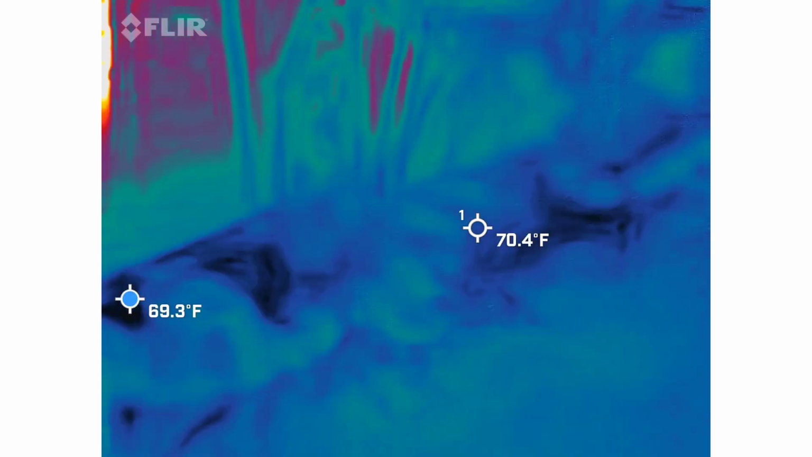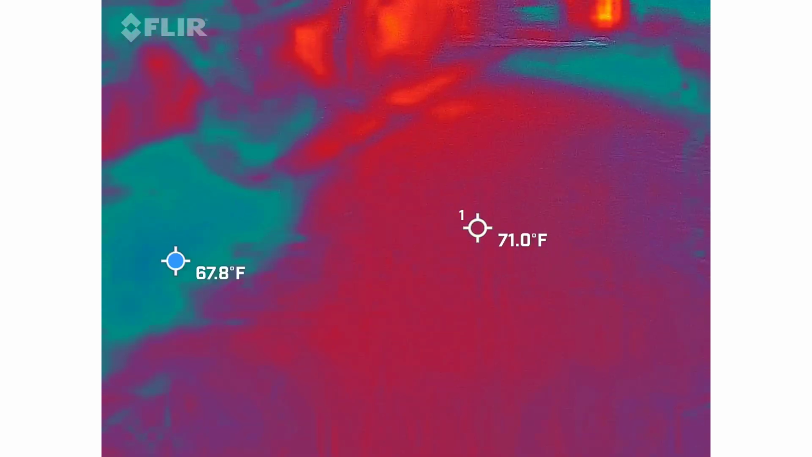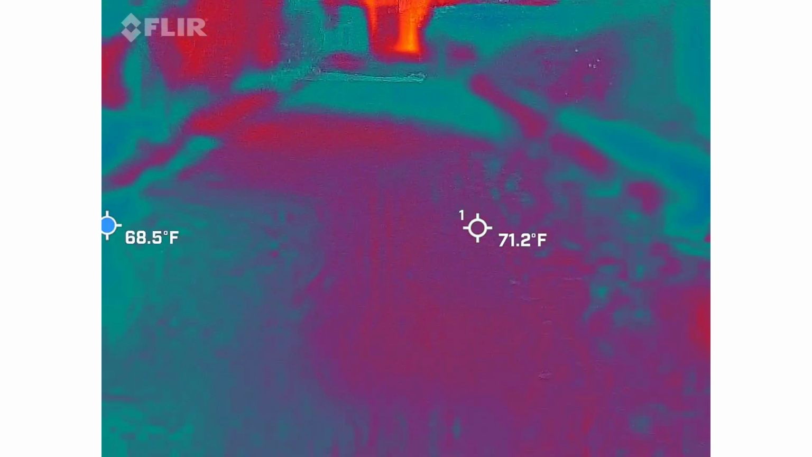One of the most beautiful, peaceful places we have in all of Charleston. Love this place. But anyway, by the way, you getting some footage? Cool. So back to the doctor.